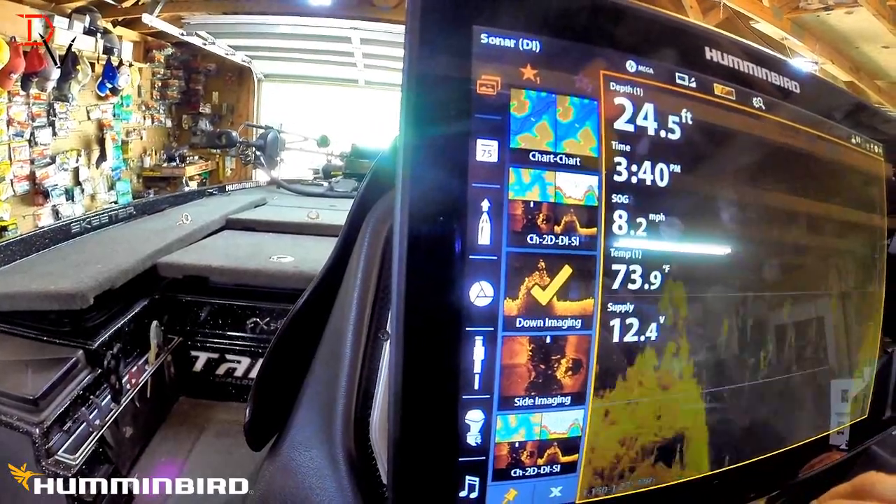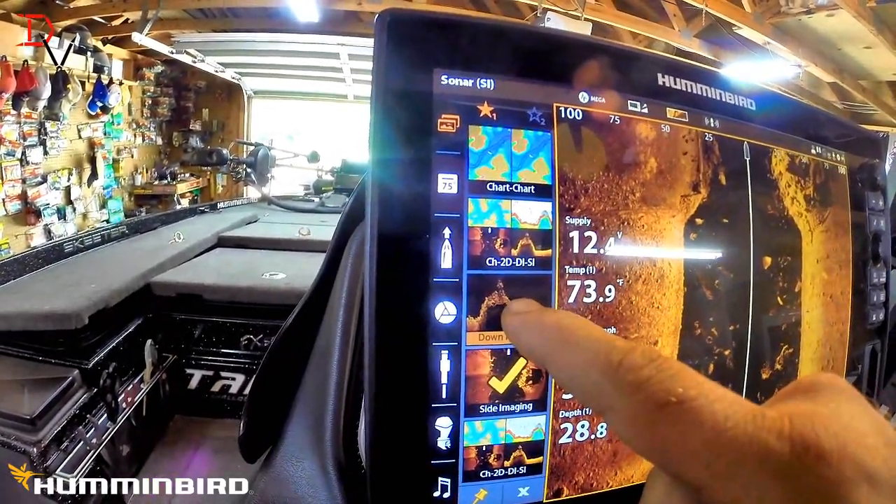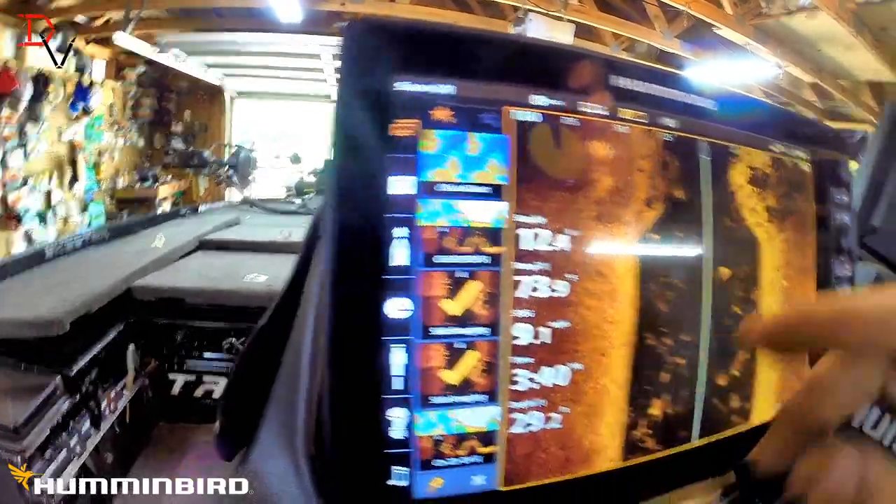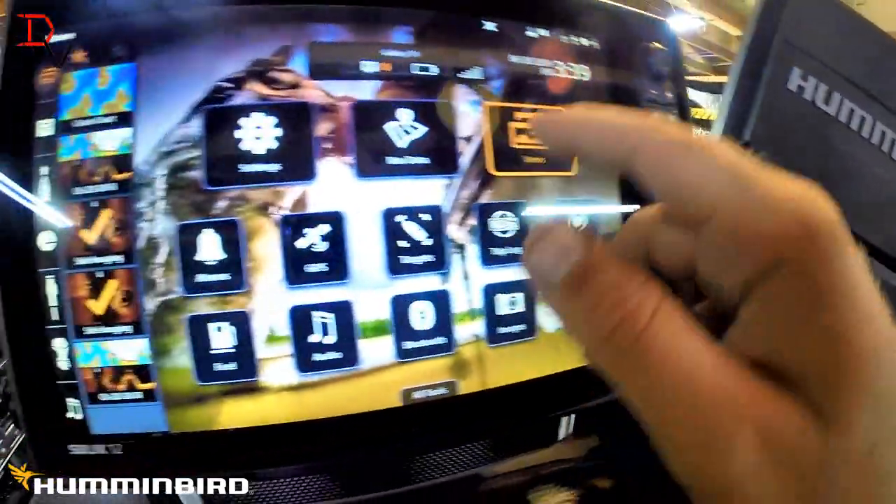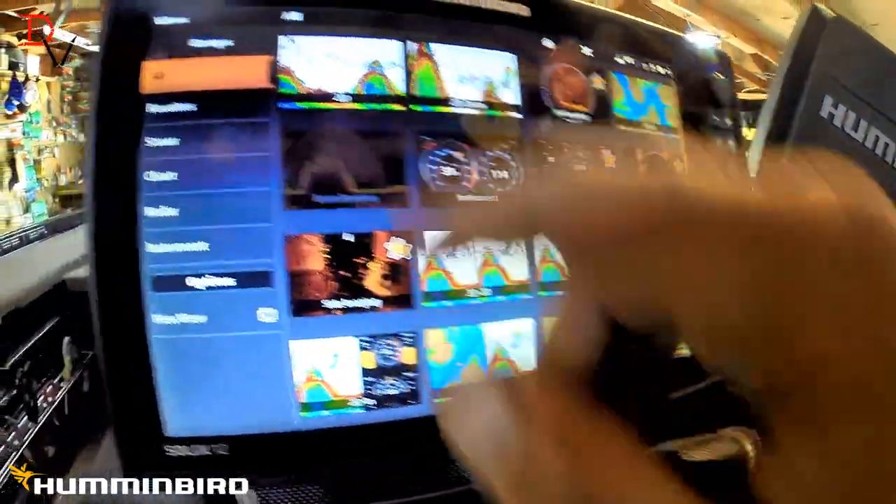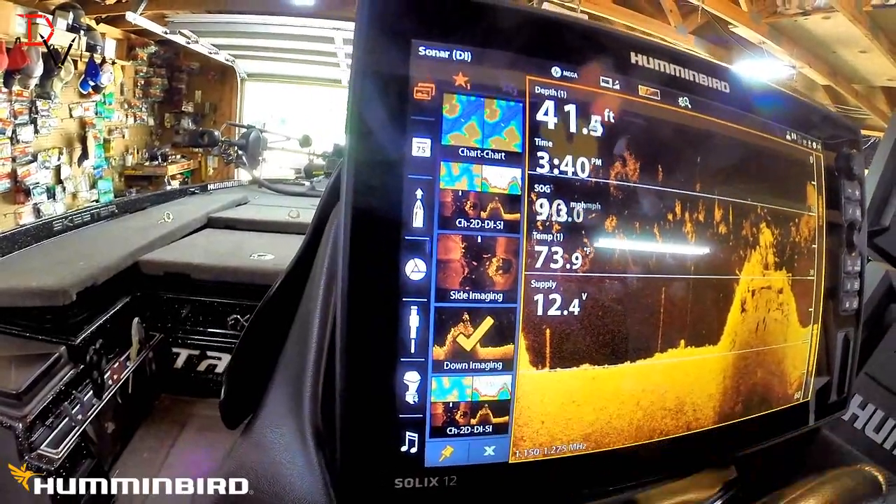Now down imaging, that's one of my other favorites, side imaging. I really probably like it third, so I'm going to tap and hold it here. Now to get your other screens, if you hit your home key right here, you go to views. I'm going to put down imaging up next, and we're going to tap and hold it.